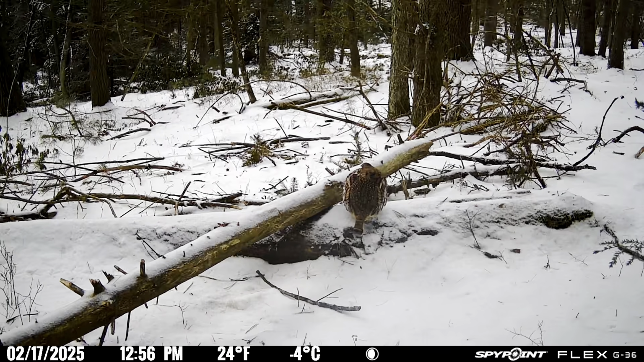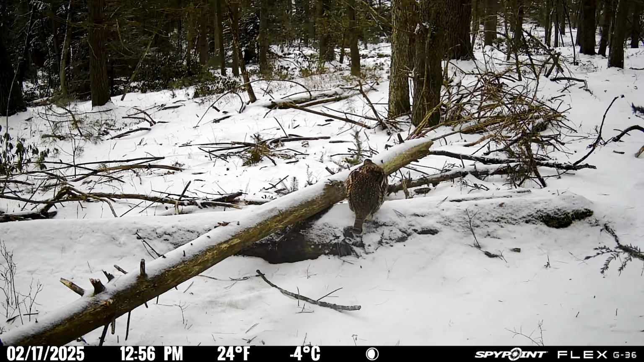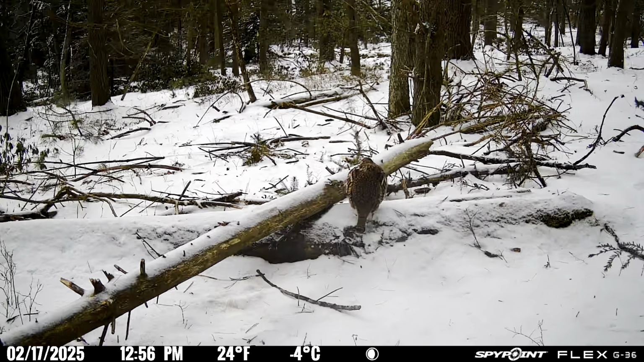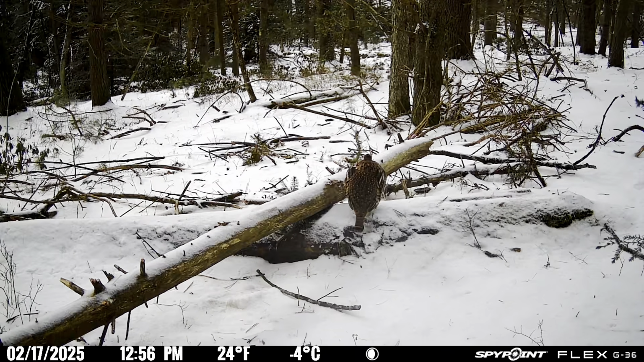And the first visitor to the maple syrup logs is a ruffed grouse. This is a female ruffed grouse, and later in this video you'll see some females and a male together. But she's not necessarily there for the syrup. She just found a nice spot to sit on a log, and it just so happened to be right in front of our camera.